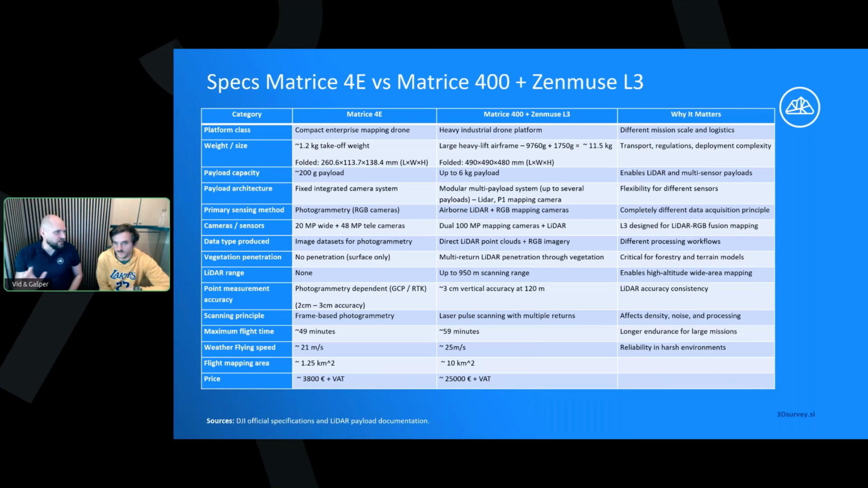I think it was very good. These images were good. We also tried processing them in Pix4D. You can see everything. But I think the main thing, do you want to say something about the vegetation penetration? The LiDAR sensor is an active sensor, and it can go through forests and everything.